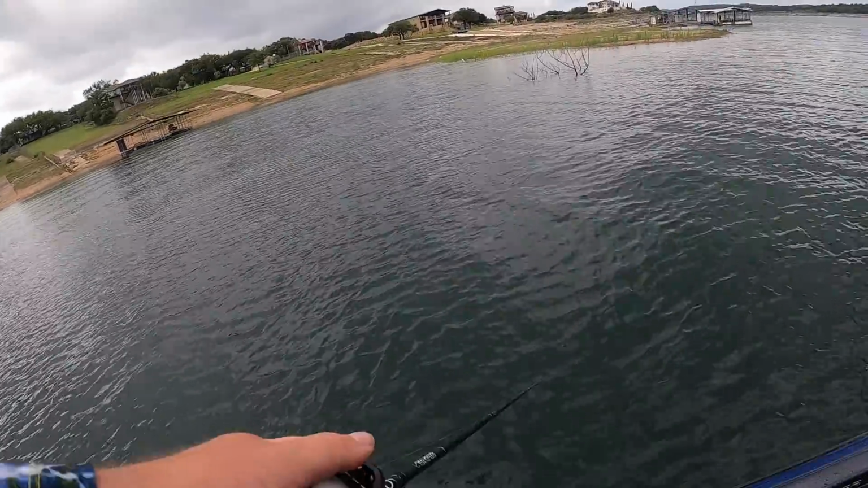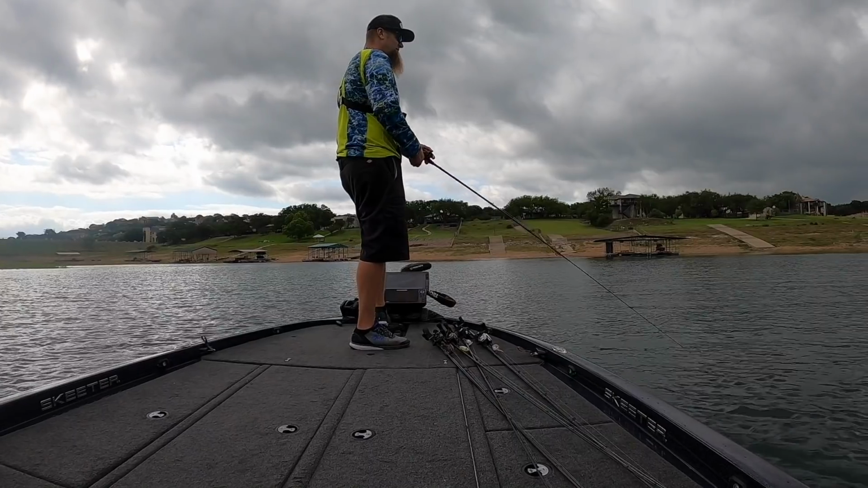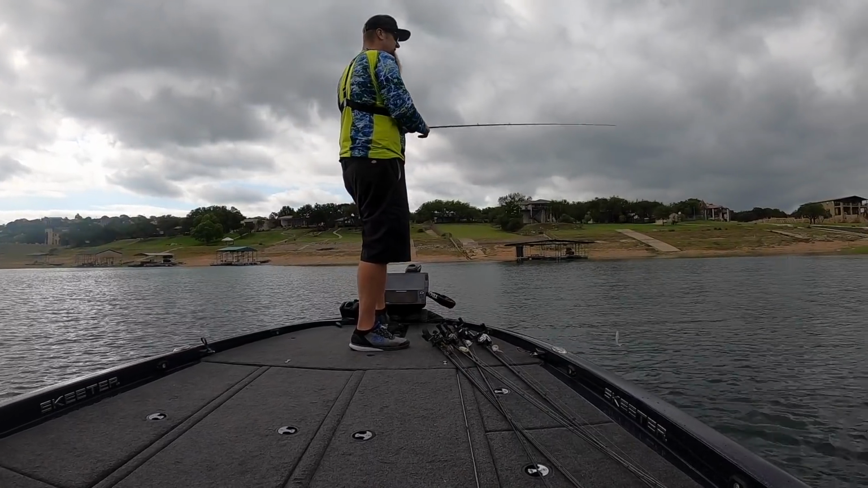They're definitely over here chasing bait, so hopefully they'll smoke this thing. I'm a little deep. I'm sitting in 30 foot of water, but I'm casting up into shallow off this point.